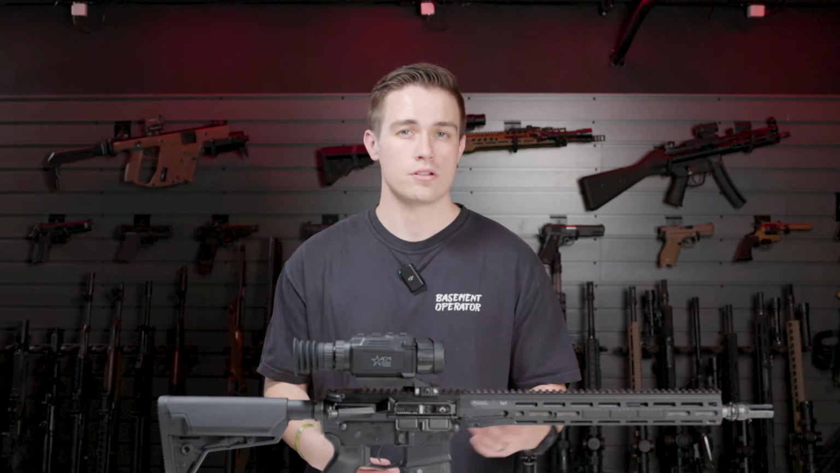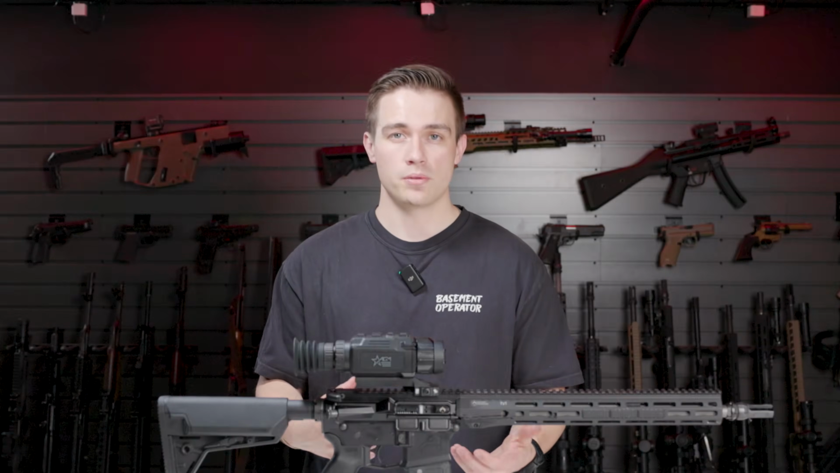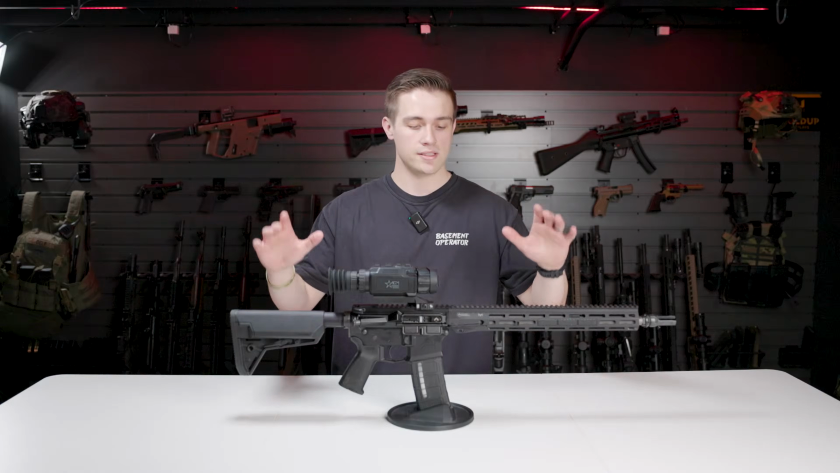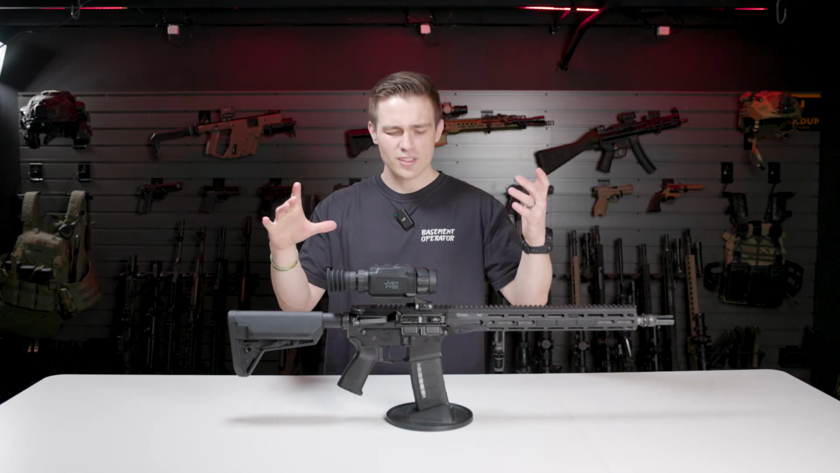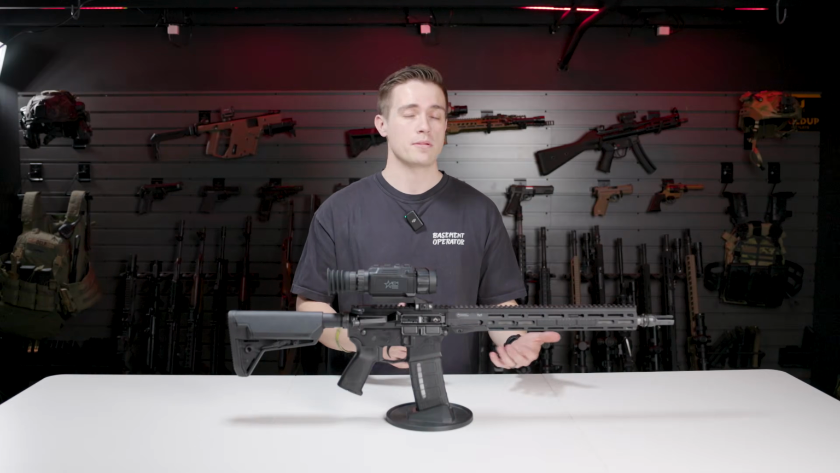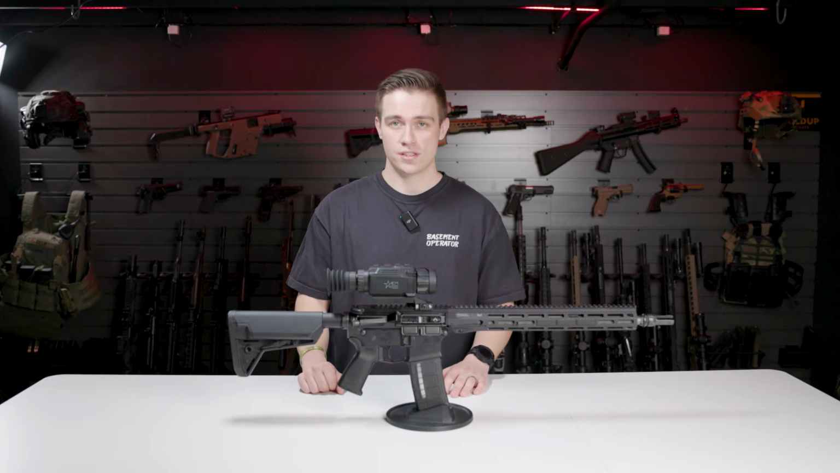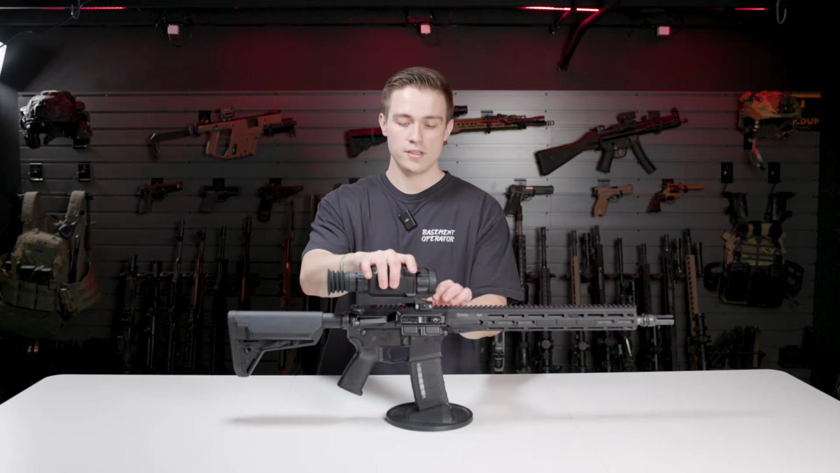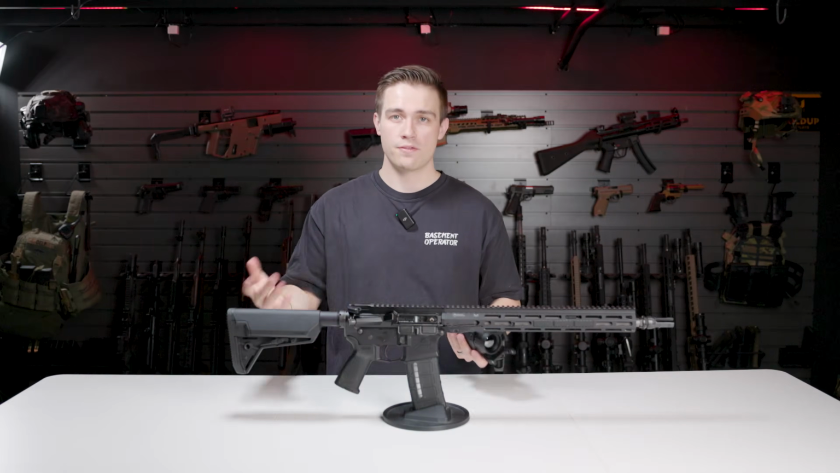Some of the other awesome features are its ballistic profile, which is really nice. You have several different ballistic options, so you can bounce this between a lot of the firearms that you're using. So say for example, I'm using this Grendel right here, which is awesome for coyote hunting here in Virginia, but if you want to move it to something for maybe pig hunting, or if you're going to go into West Virginia where you can't hunt with a 6.5 Grendel at night, this allows you to quick detach it off and just move it to the next firearm, which I find very valuable.